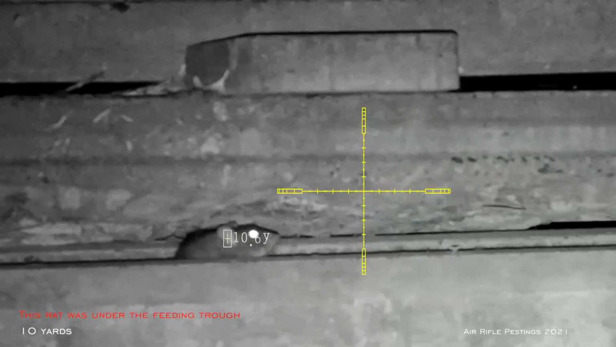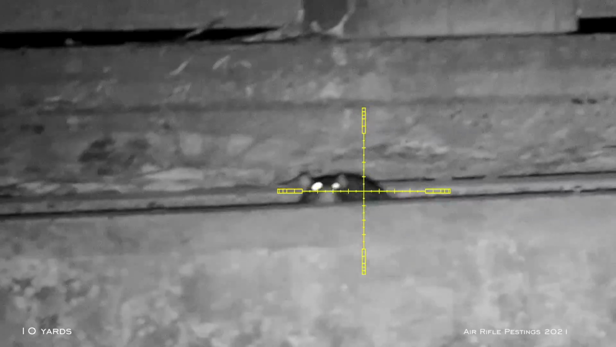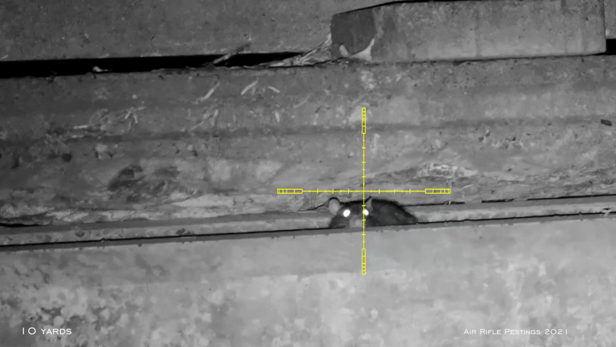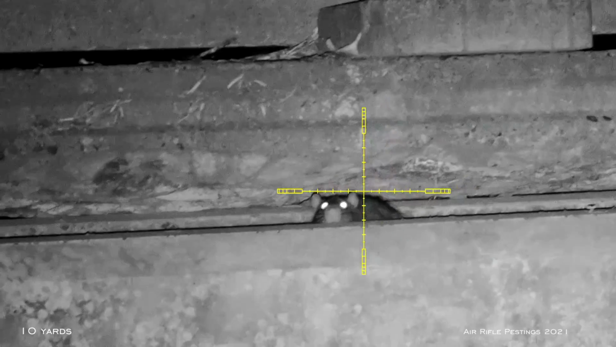So this is the side of the feeding trough underneath this concrete. I spotted him at about 10 yards, very close. I waited and did my holdover, aimed for his head and squeezed the trigger, and down he went. He was rat number 5 for the night.